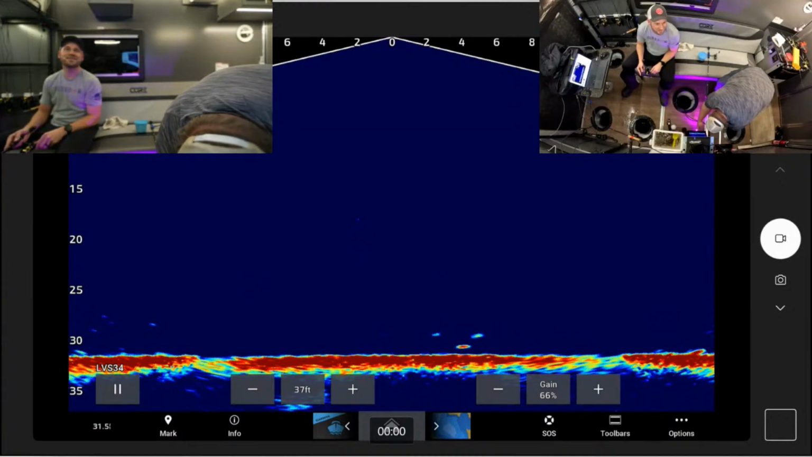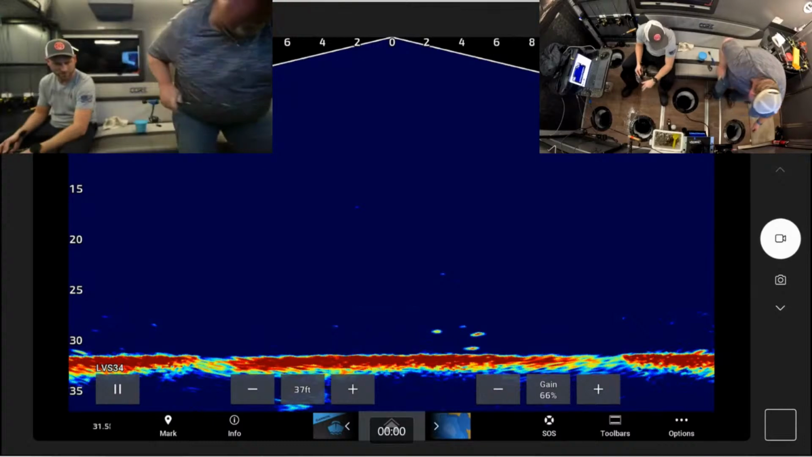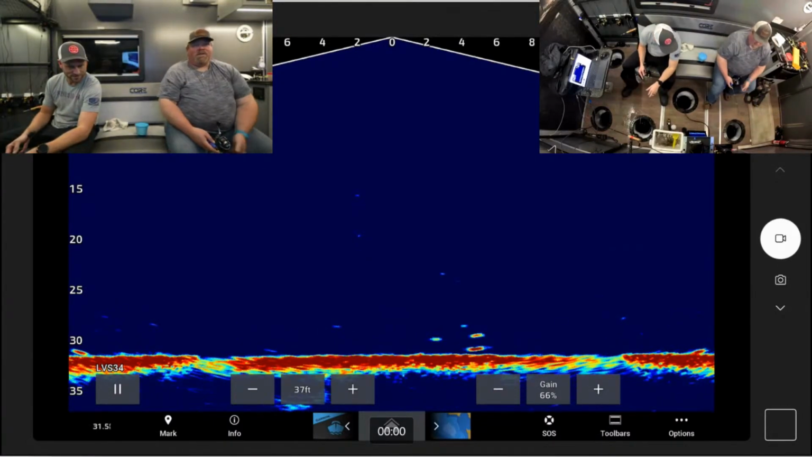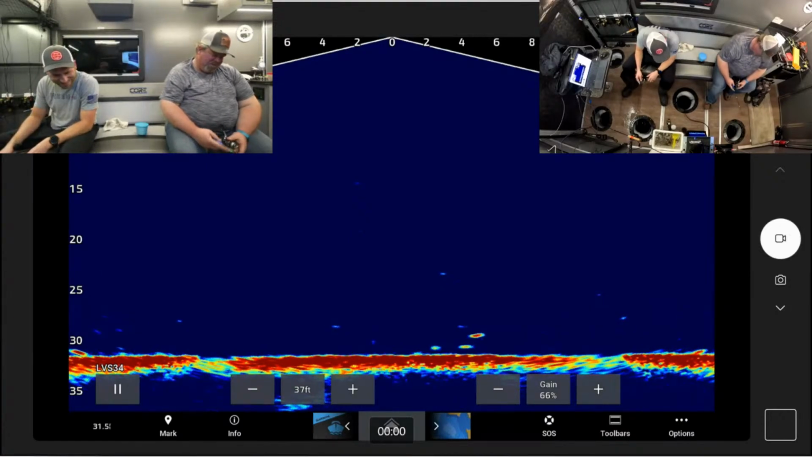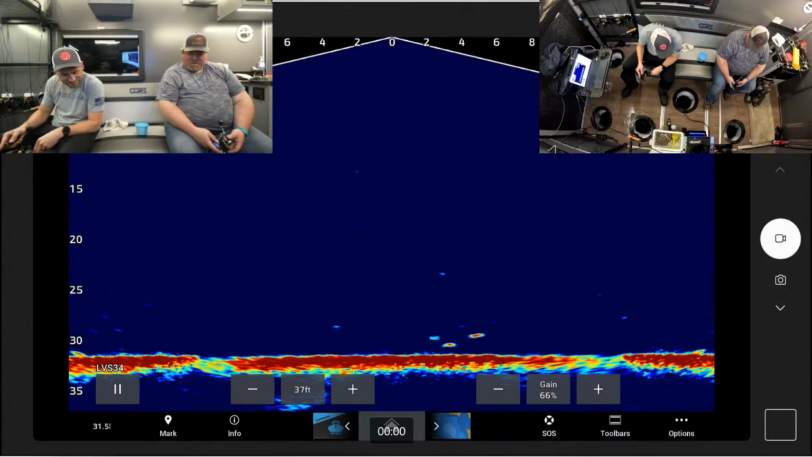Robbie's asking, is it more of a day bite lake? It's a night bite. And he's saying, where are the gills at? That's a good question. I fished it last year and it was -25, and I could see the fish swimming through the weeds and they would not bite.